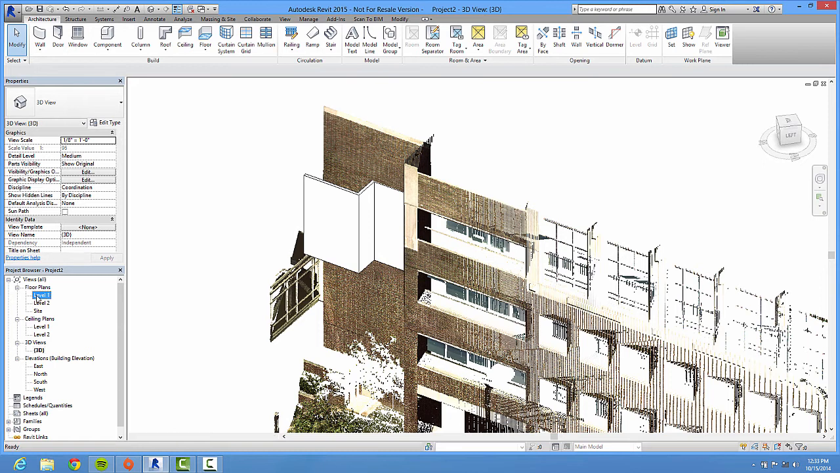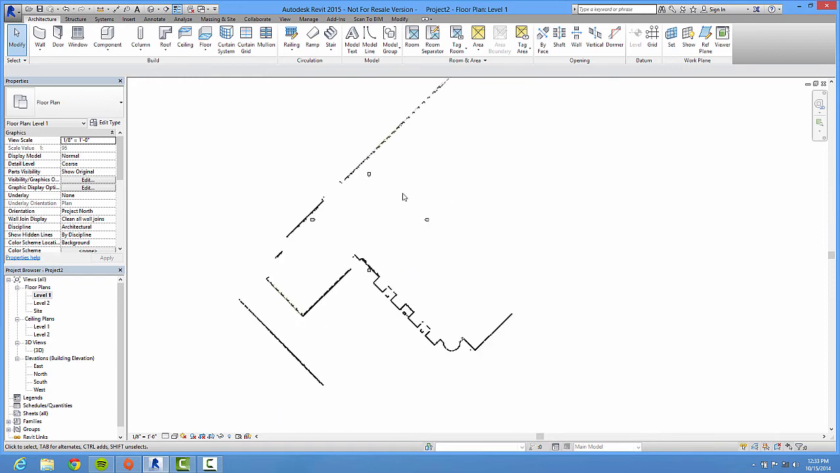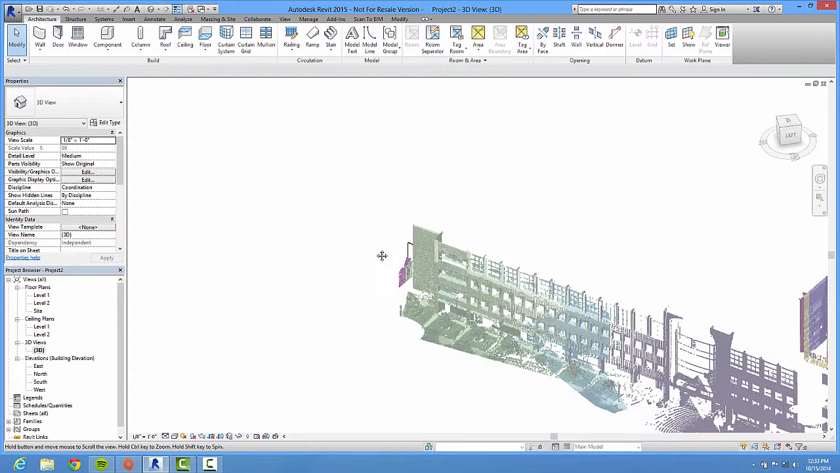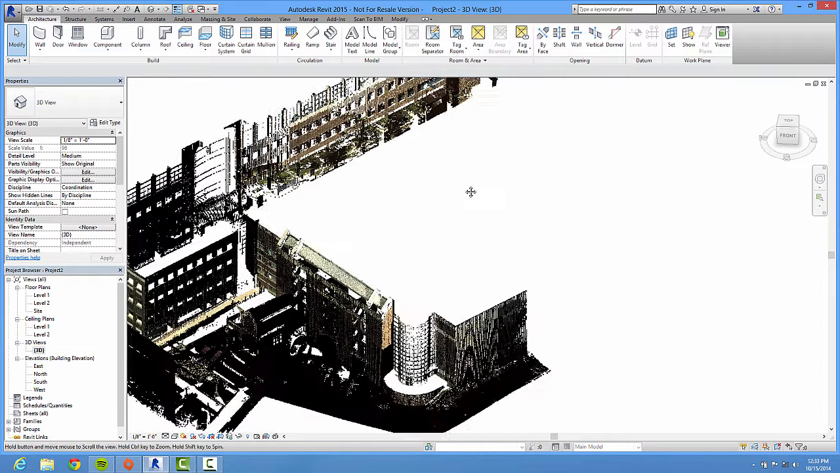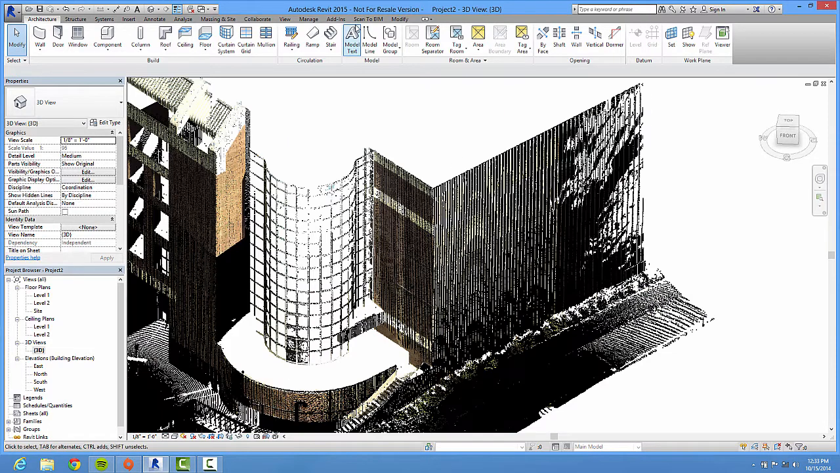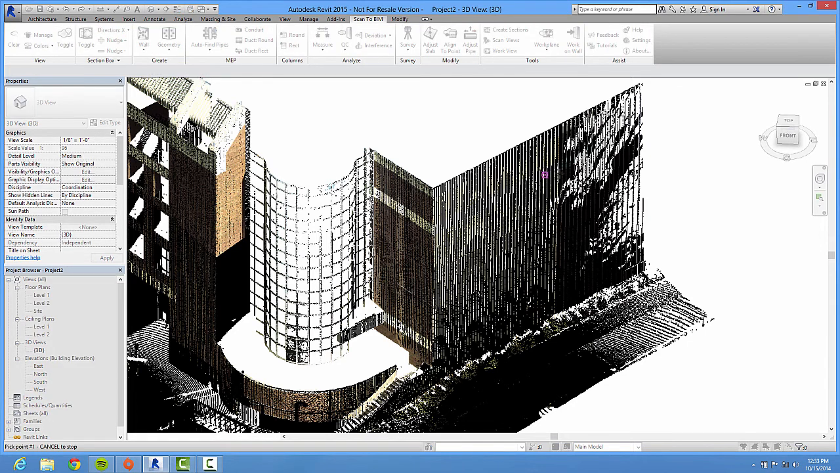Okay? So what I like to do, and what I'm going to show you today, is use Scan to BIM to help us generate some of these objects. I like to start over here, and I'm going to say I want to create a wall.